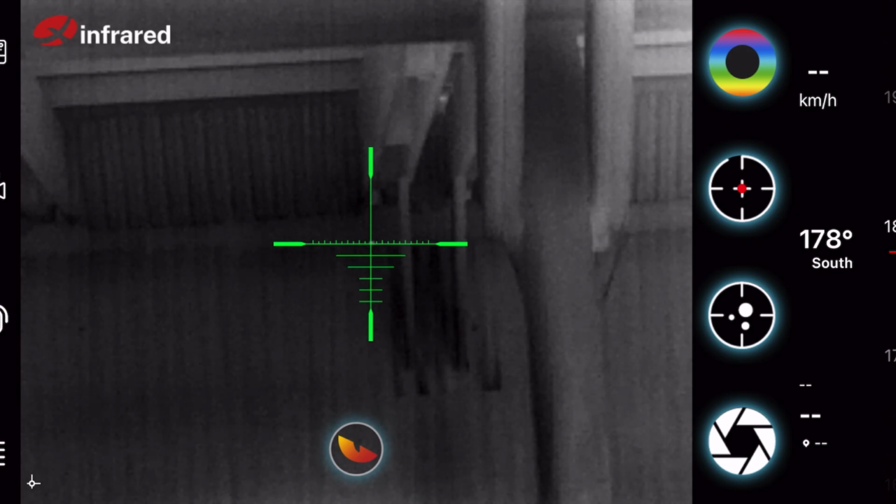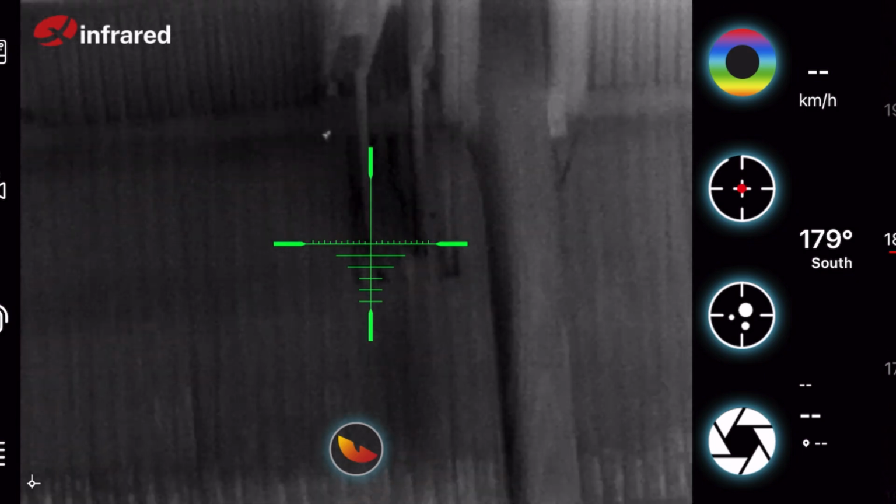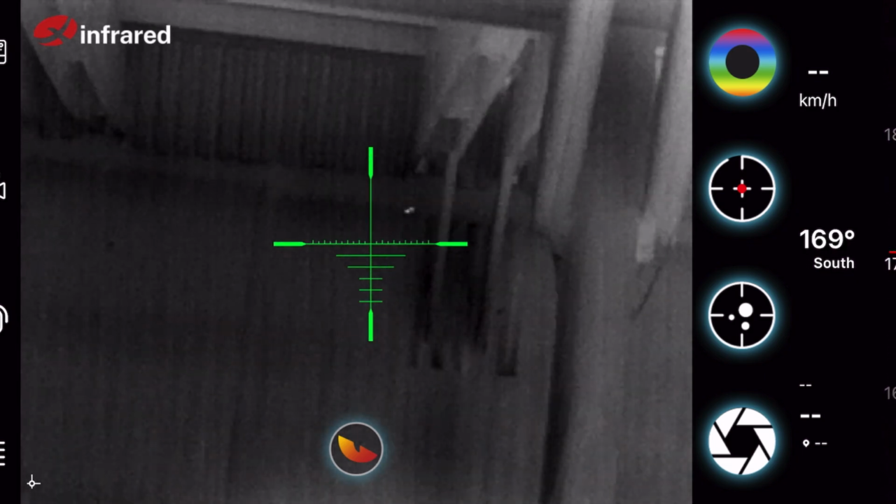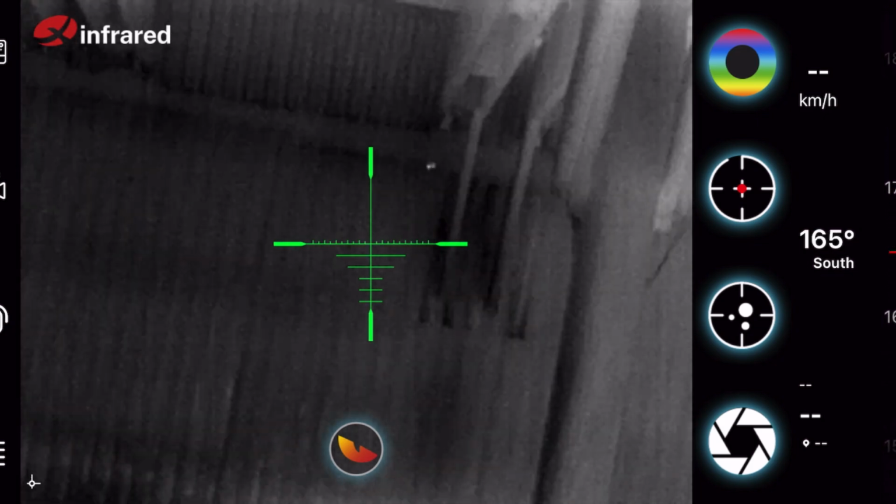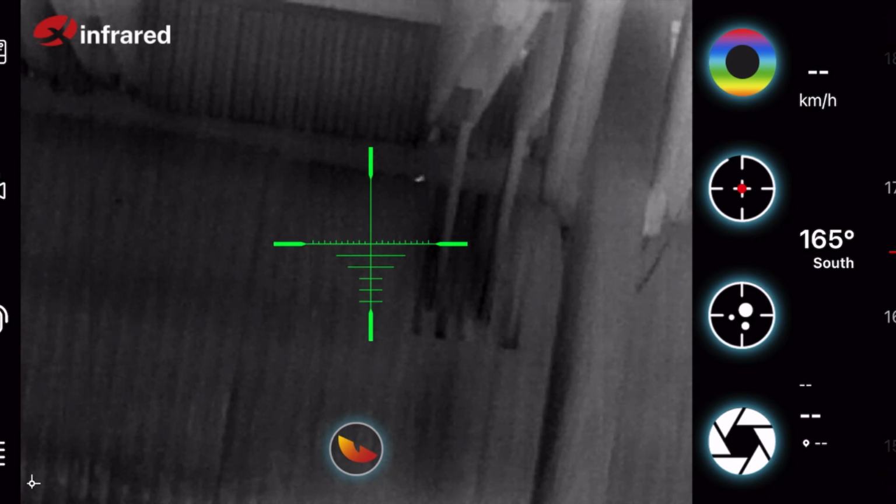So here's another discovery. When you shoot into wood, the pellet impacting the wood creates heat, which you can then see in the scope, and you can use that to fine-tune the placement of your reticle.